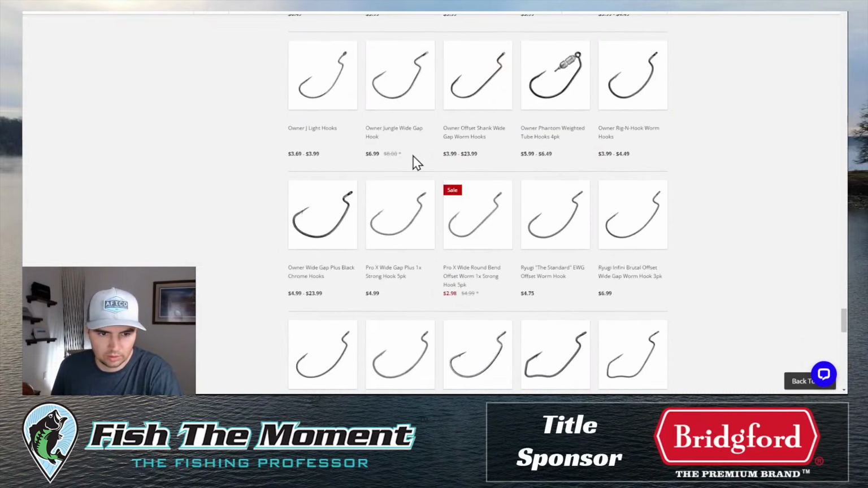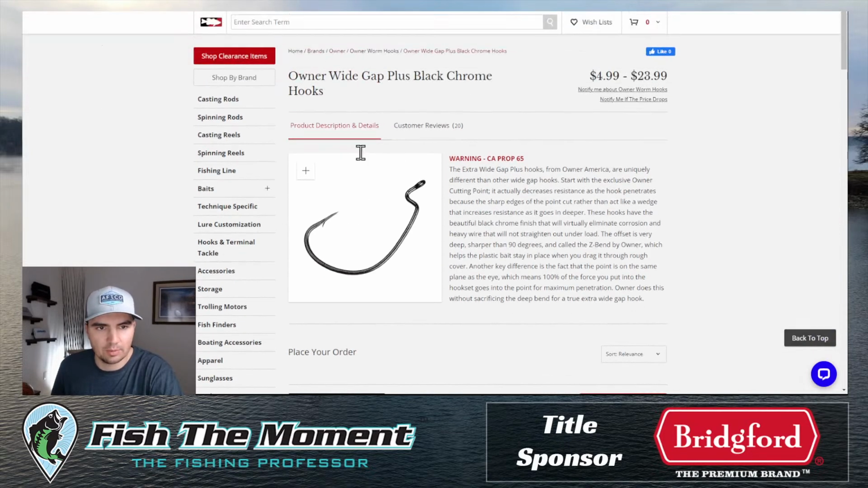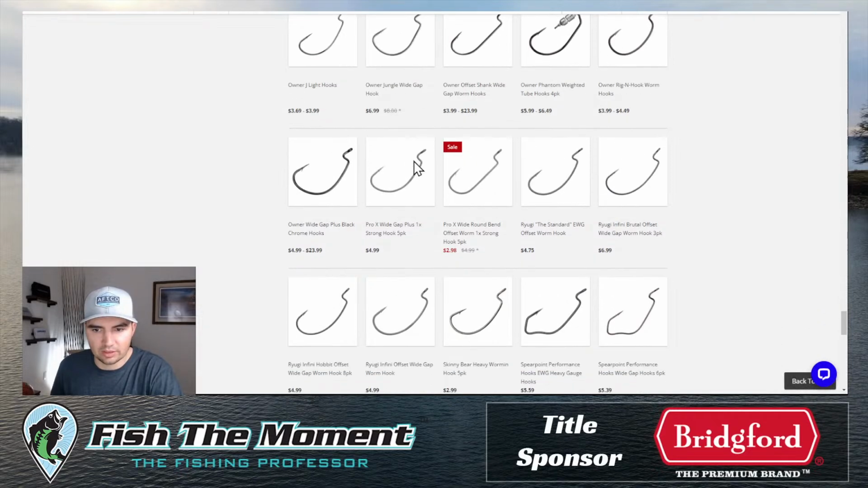Owner. Was it this one? 7/0. Maybe it was this one. Maybe it was this Owner wide gap plus 7/0. That might be the hook right there. It has a really wide gap to it, and it's a big 7/0 hook.